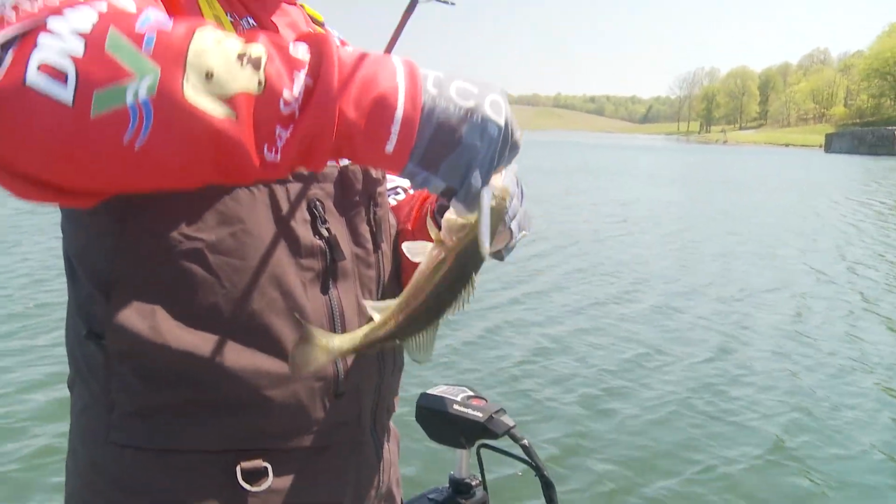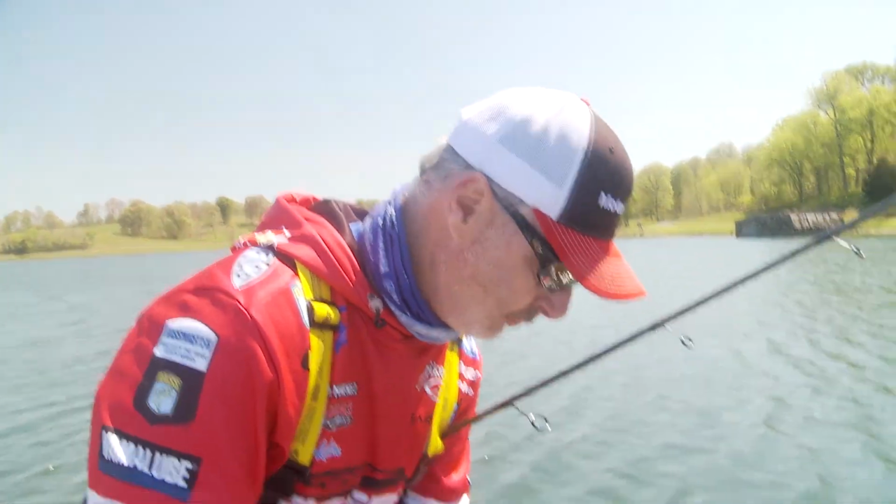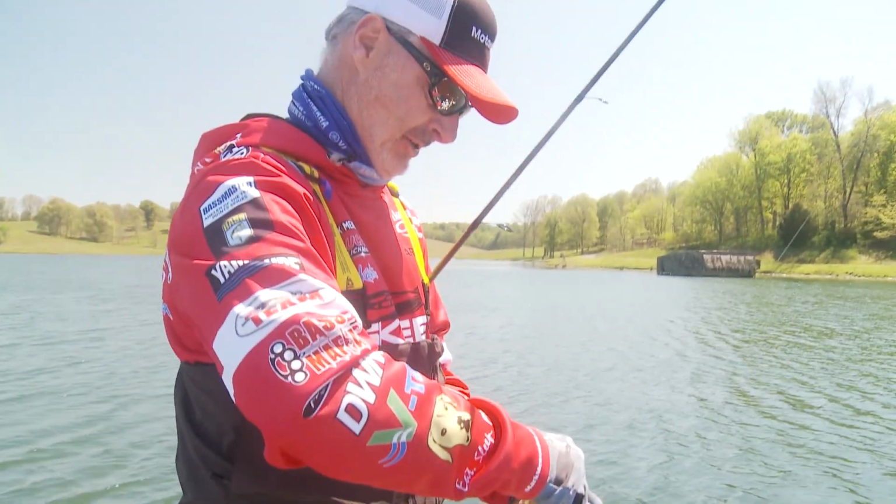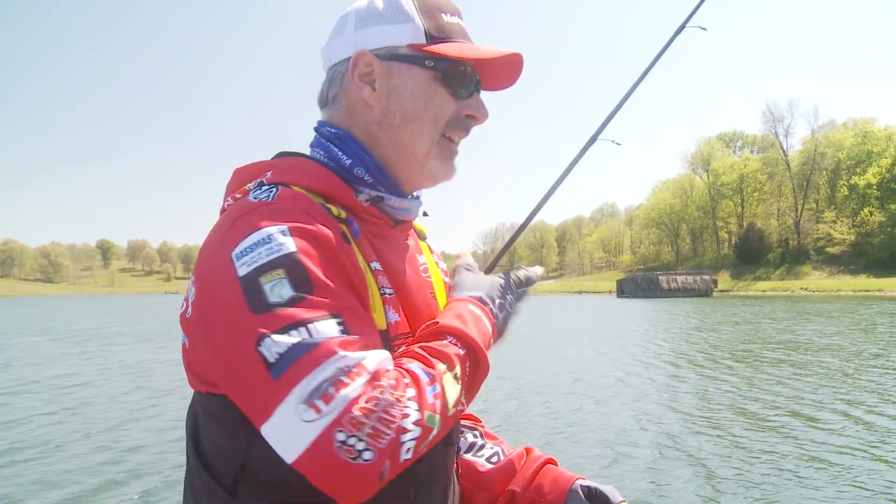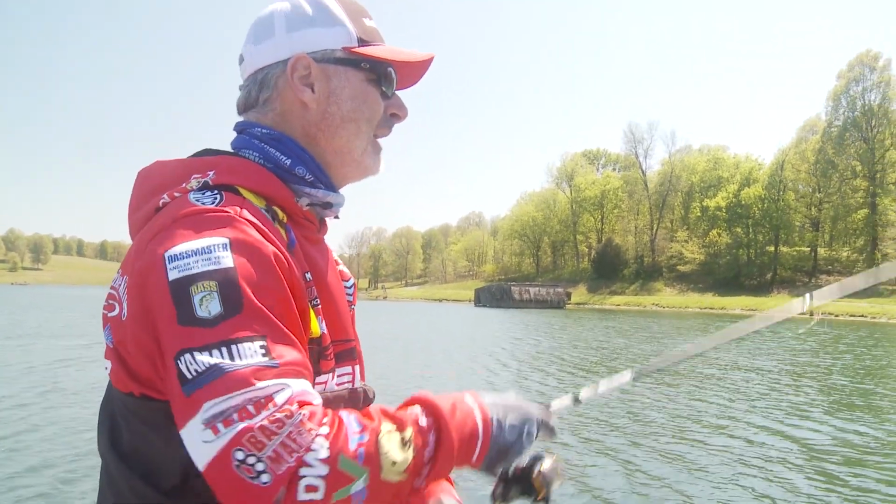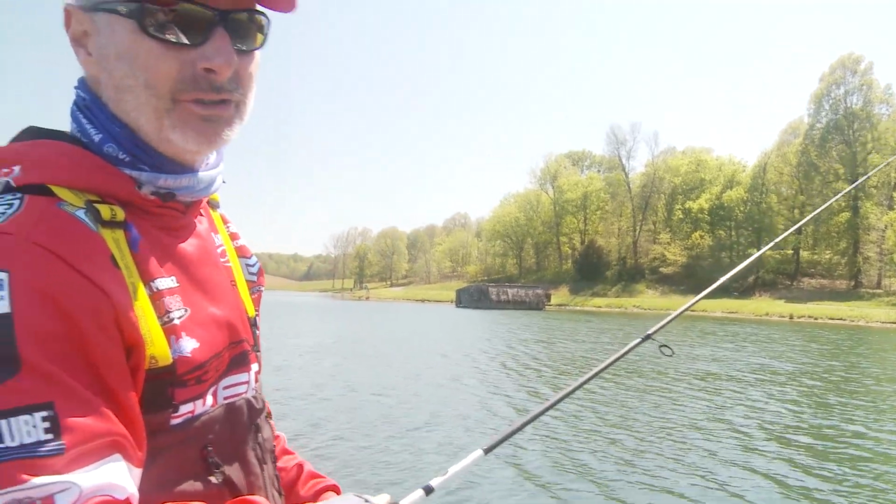Trying to put the wind in my favor and break this surface up. Even in this June clear water, with this wind, you've got to break it up. The wind helps you. The wind's your friend just about anytime.